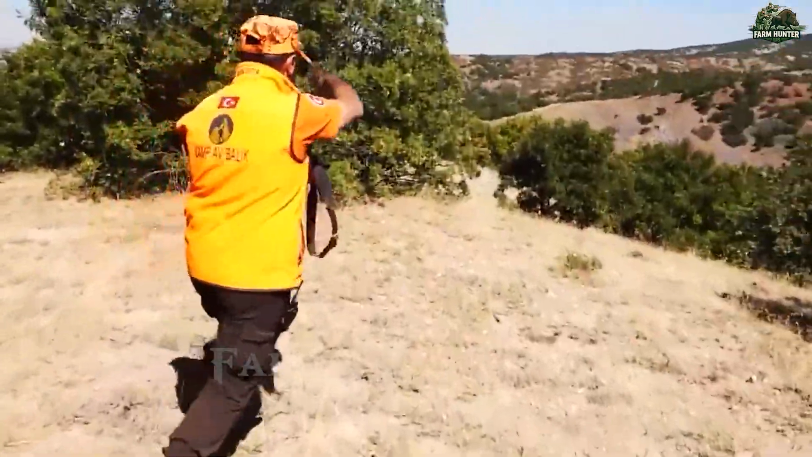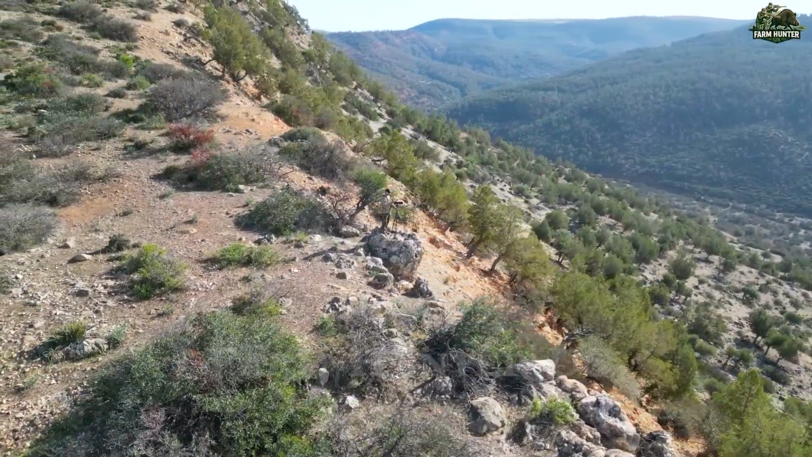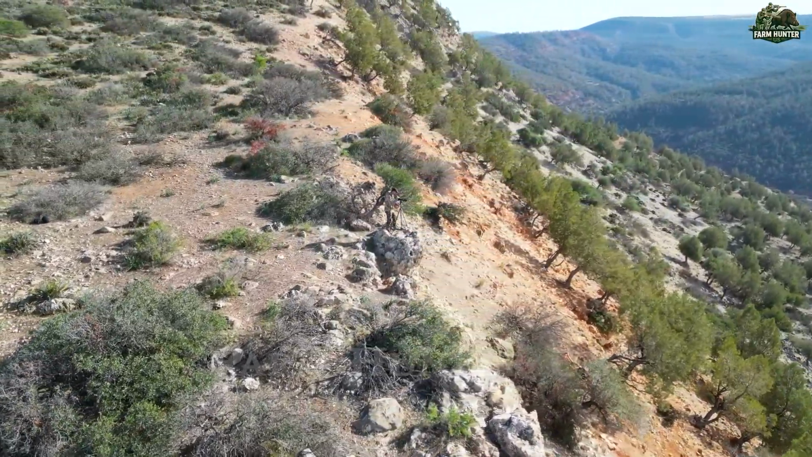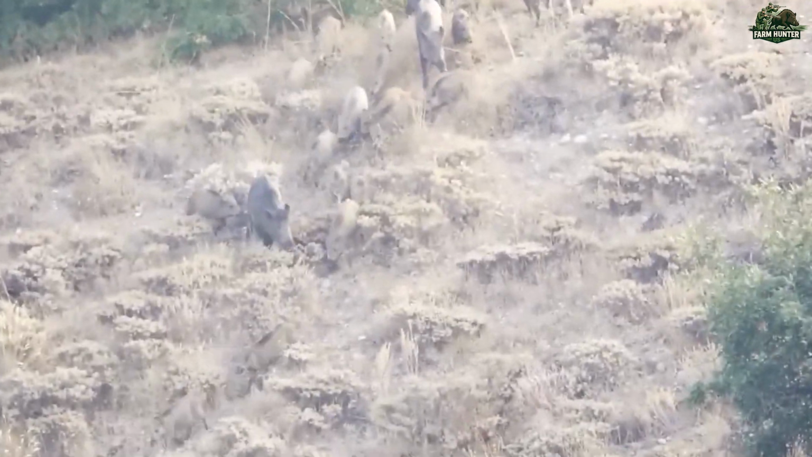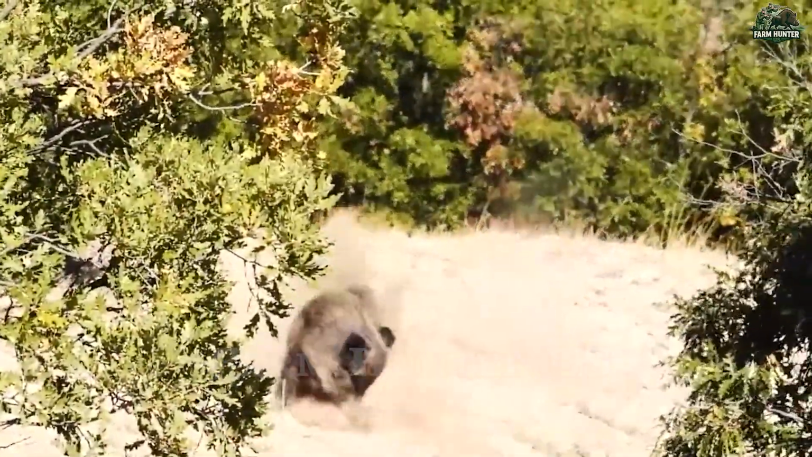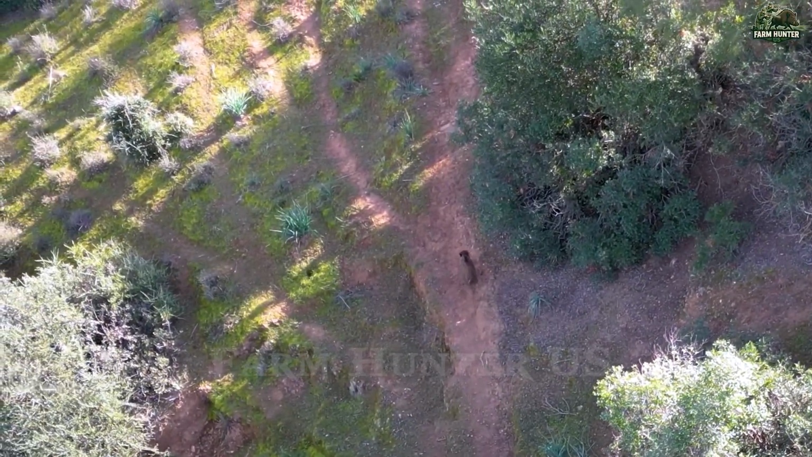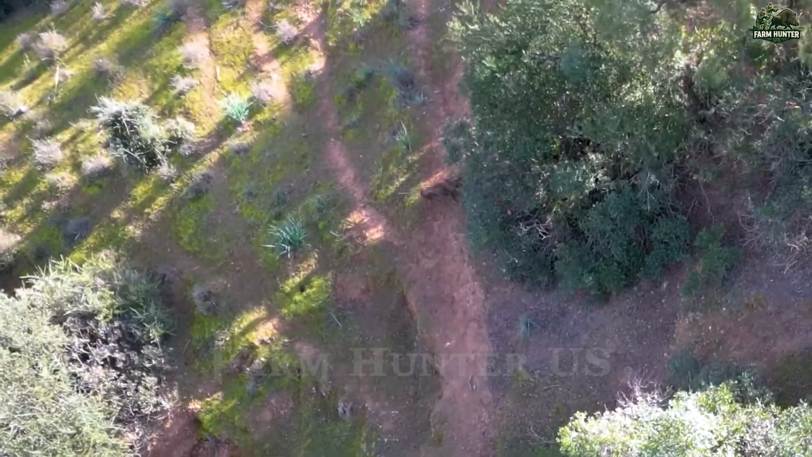We pushed on, setting up ambushes along a thick brush line near the ridge. From above, we had a clean angle as another group of boars emerged into the open. The black sheen of their coats made them easy to identify against the dry landscape. We unleashed a precise hail of gunfire. One by one, the animals dropped, but they kept coming.